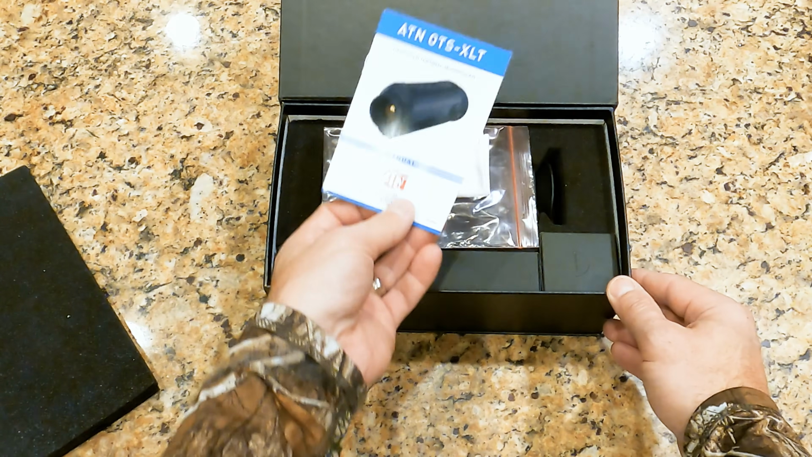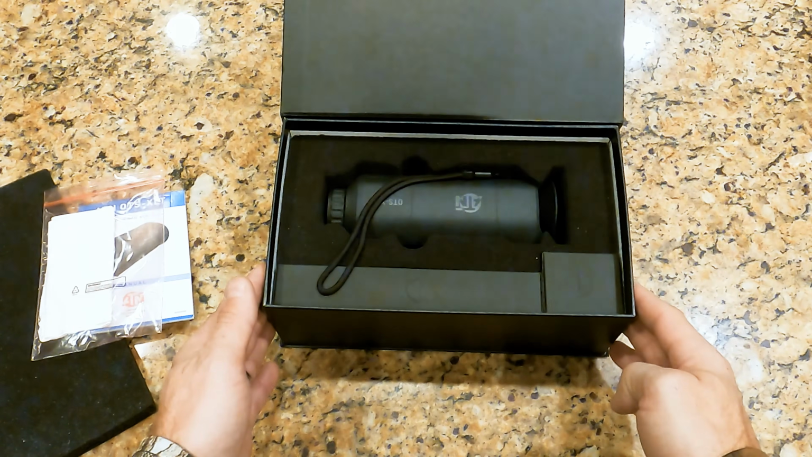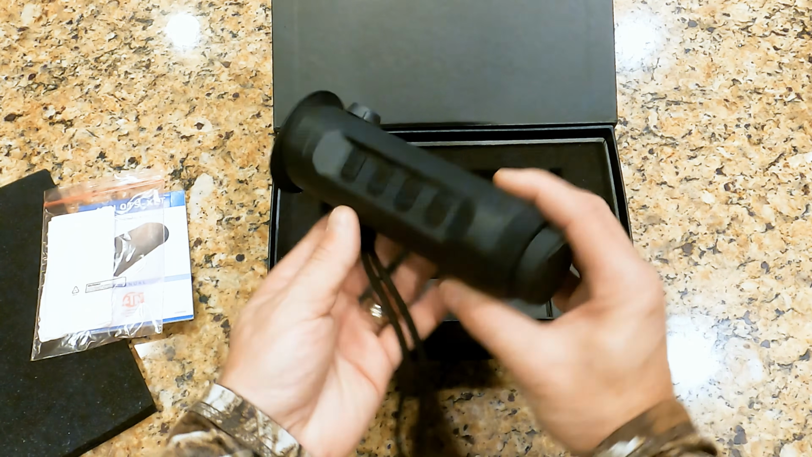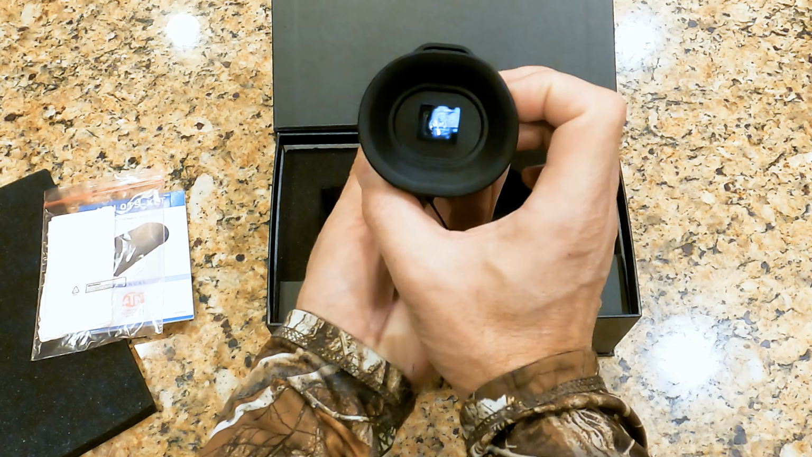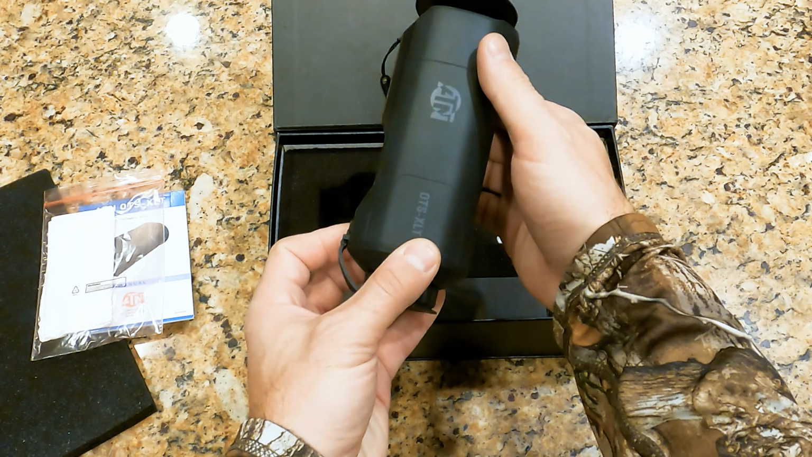All right, instruction manual is included here right on top. Looks like there's a cleaning cloth that we'd want to use on the lens. Now we're getting our first look at the unit itself. It looks larger than I would have expected. It's larger than the FLIR, but it looks like a sleek ergonomic design. It's not too heavy in your hand. Comes with a nice rubber eyepiece, built-in lens cover. Looks good.